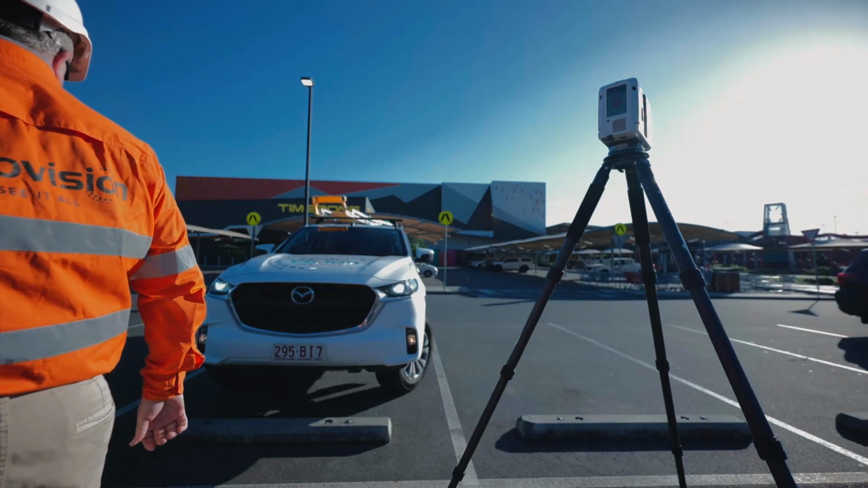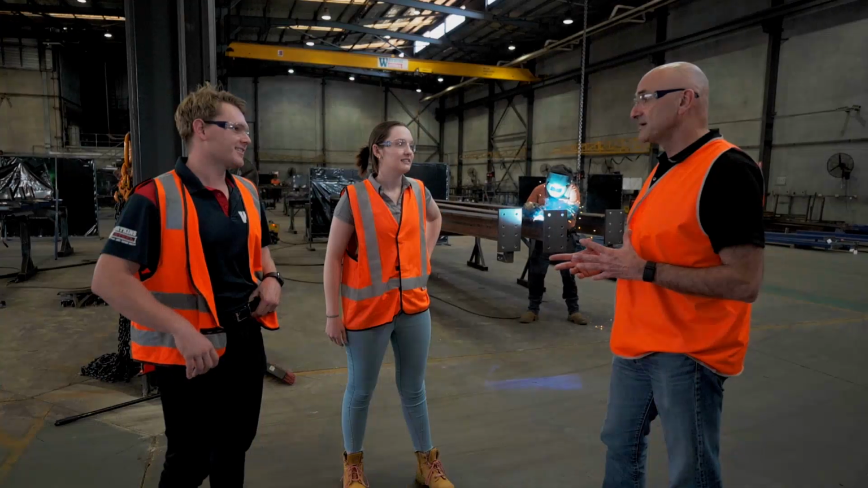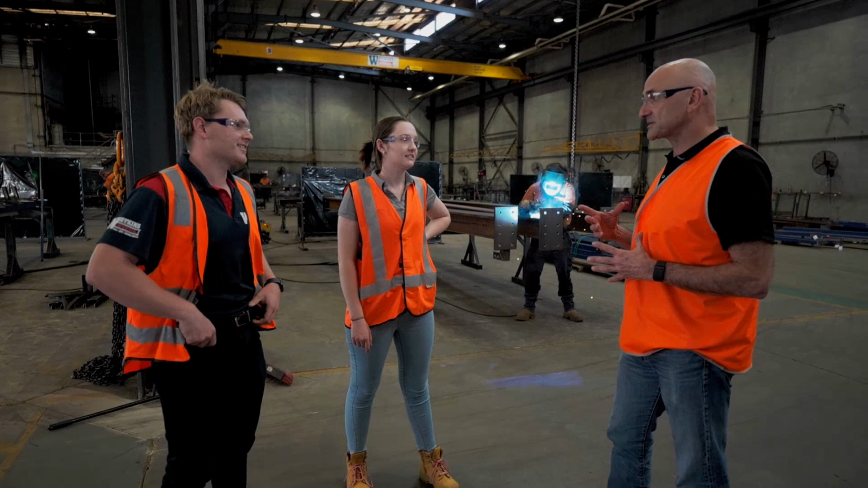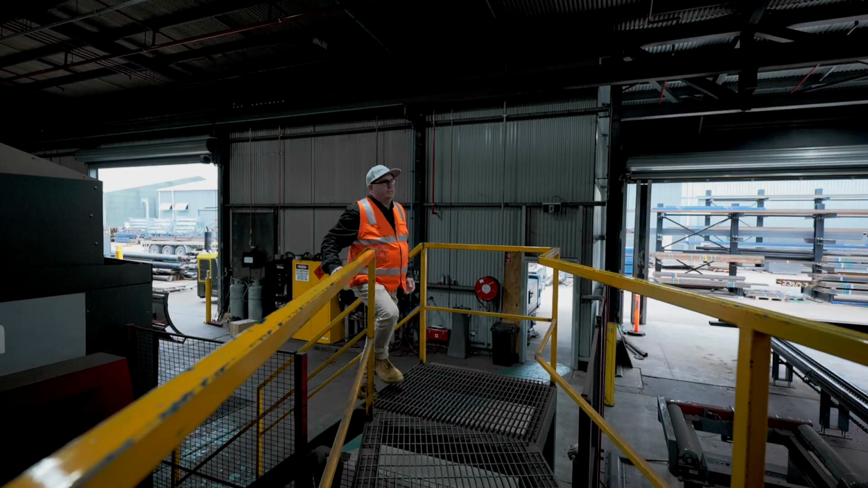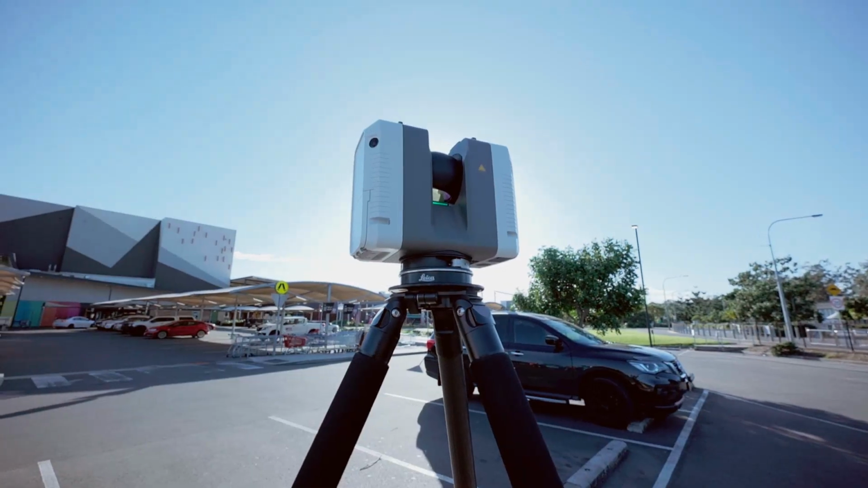Holovision is the company that has built up the relationship with CRKennedy and using the Leica products. But rather than just being a steel fabrication company limited to southeast Queensland, we've now got Holovision in Melbourne, we've got Holovision in Mackay, and we've got Holovision in Darwin. And each office is growing. And I think before too long, Holovision is going to be bigger than Watkins Steel. And it's not just the scanning. What we have found is that the laser scanning is the underlying platform that we've now been able to feed into virtual reality and augmented reality. And it's opening up these whole new fields, which I think is just an exciting future.